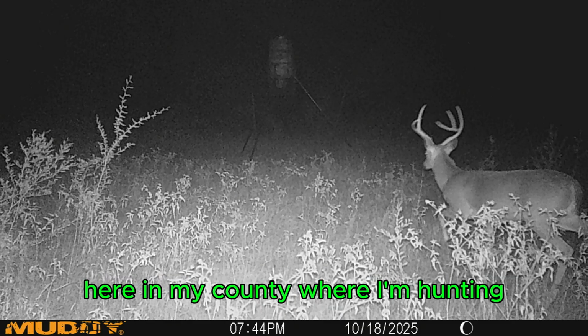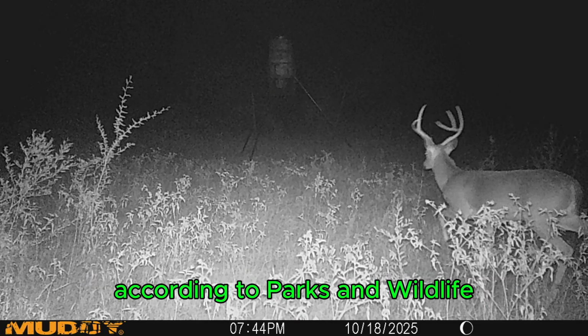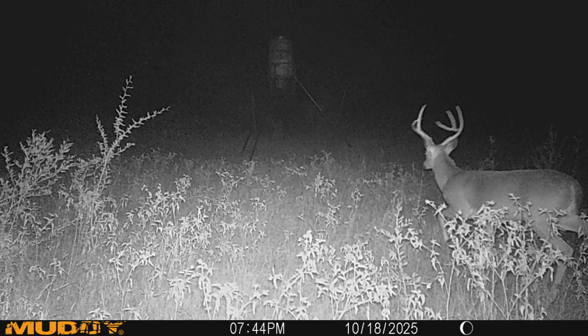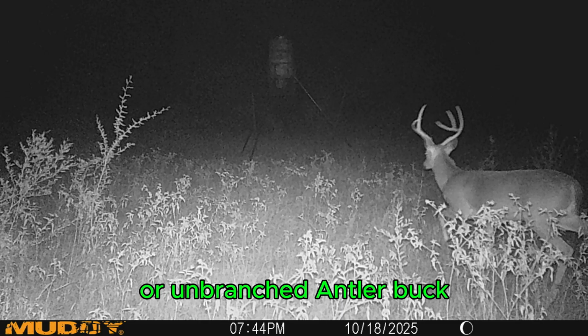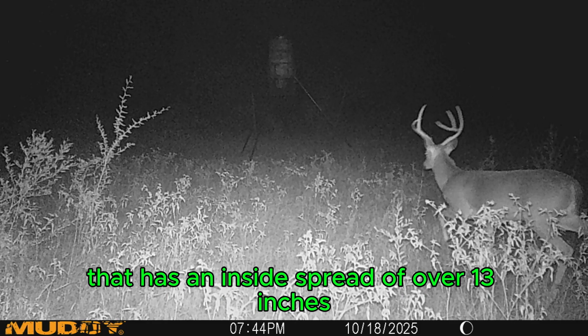Here in my county where I'm hunting, I am one county off of the South Texas line, according to Parks and Wildlife, where the rules change. So we have the 13-inch rule here, which means that you can shoot one spike or unbranched antler buck, and then you can shoot one buck that has an inside spread of over 13 inches.